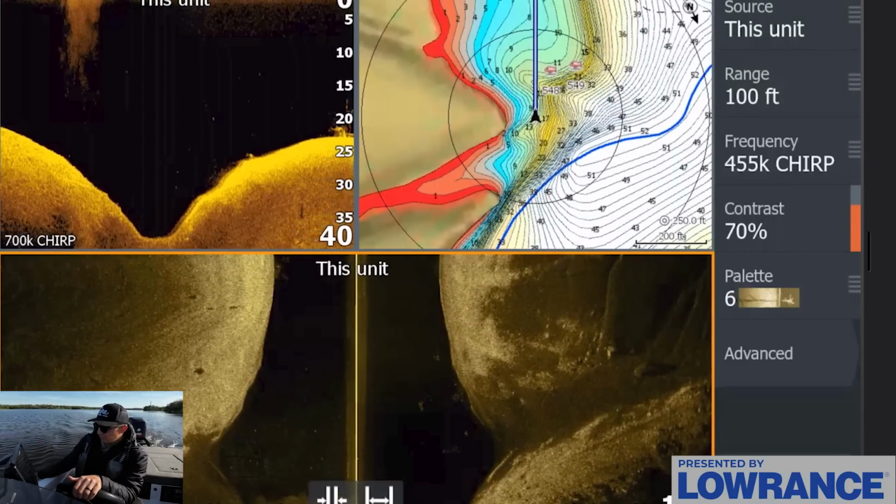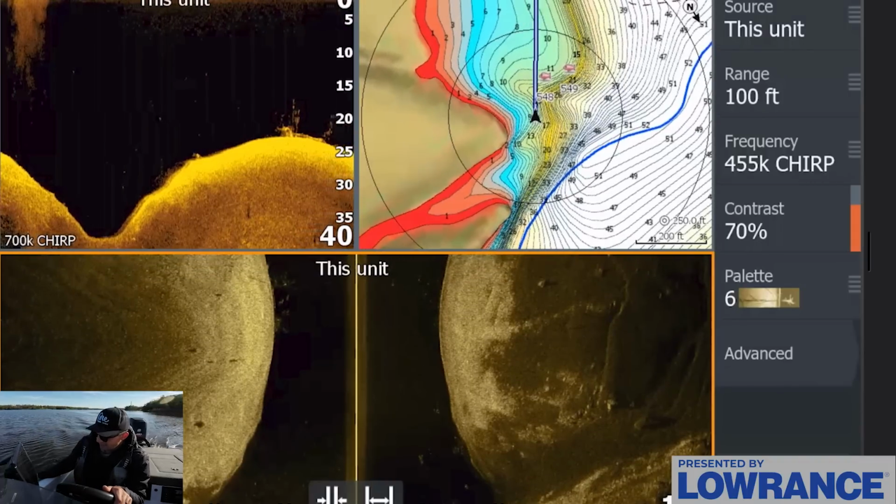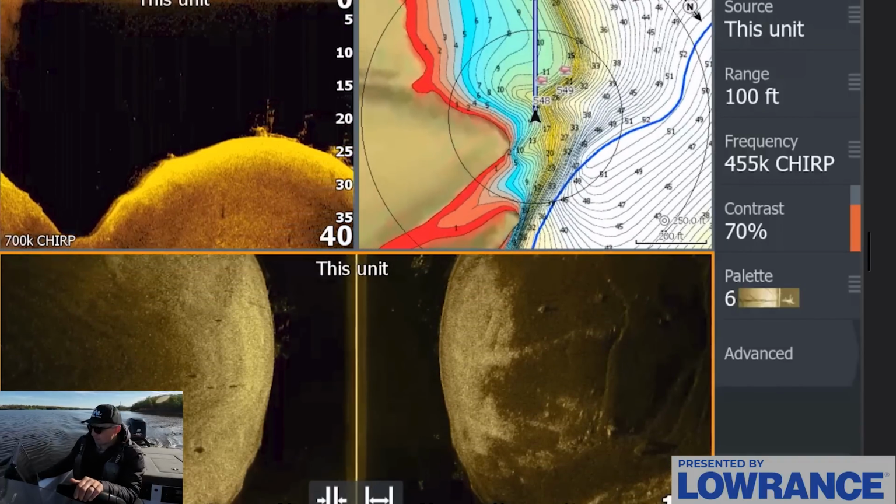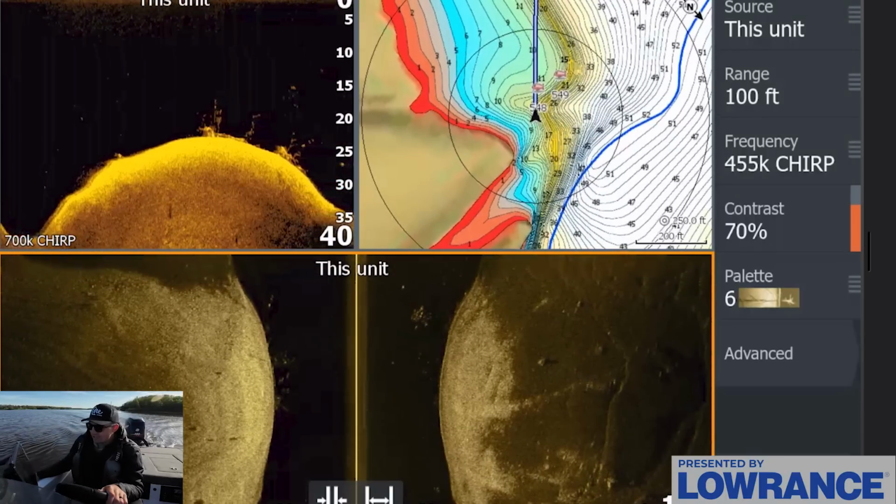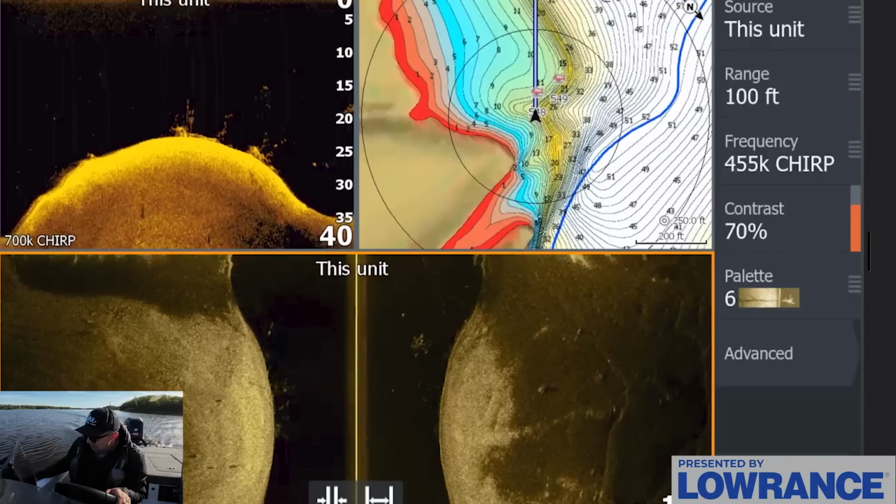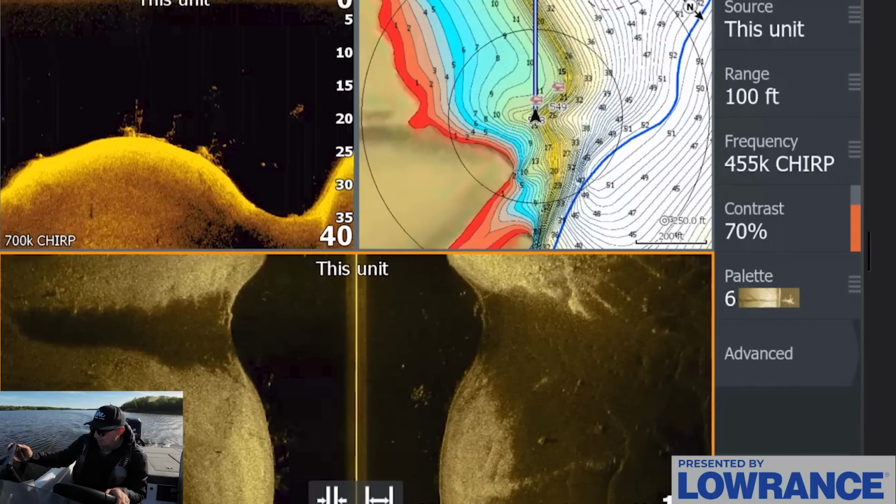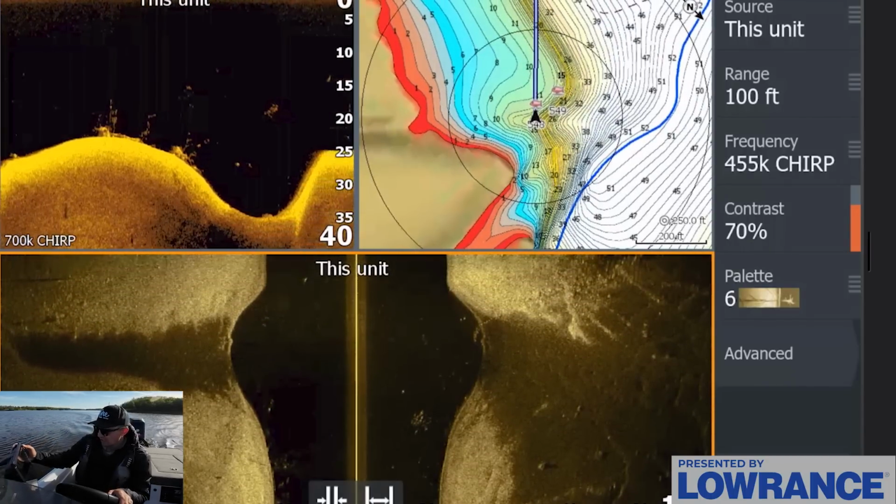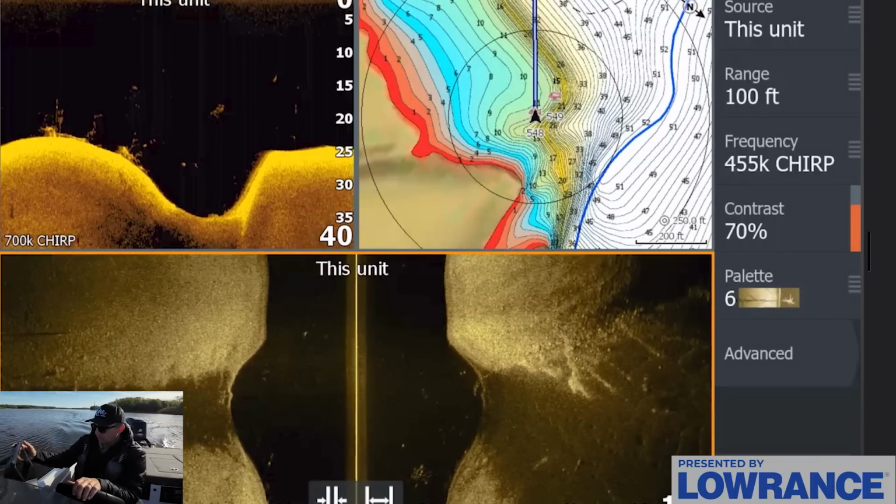I want to stick in that 15-ish foot of water zone. I also want to take a look at some of these brush piles and different things. Maybe there's some fish setting up in brush, though I want to focus more on the actual ledges themselves. And we actually can see a couple of fish suspended out in front of that brush pile there in that 20-foot zone, which is kind of interesting. I want to see if there's any fish on this spot where they were setting up in the pre-spawn.